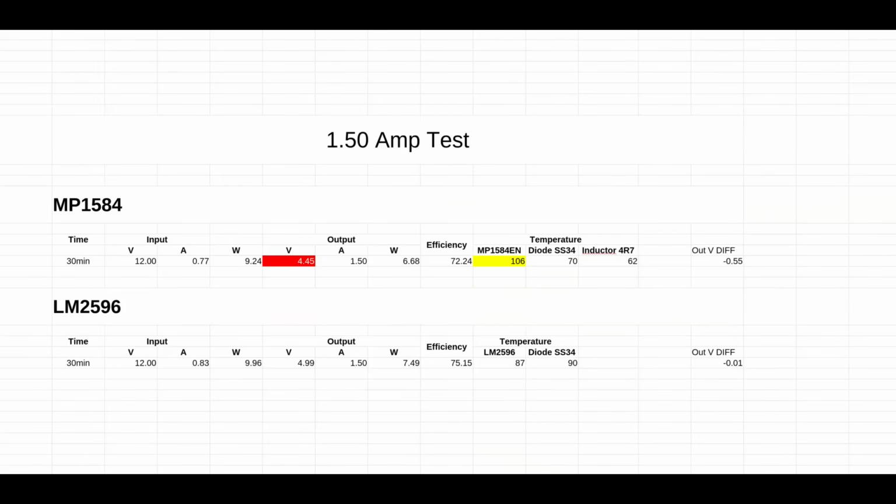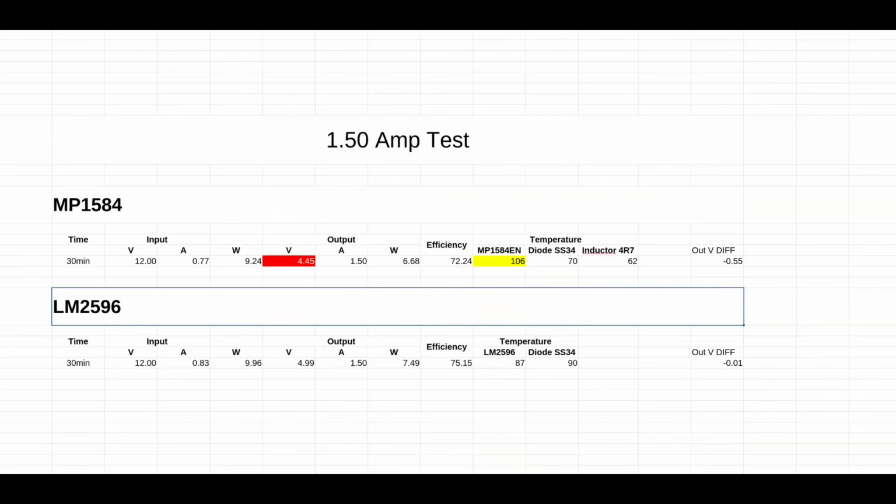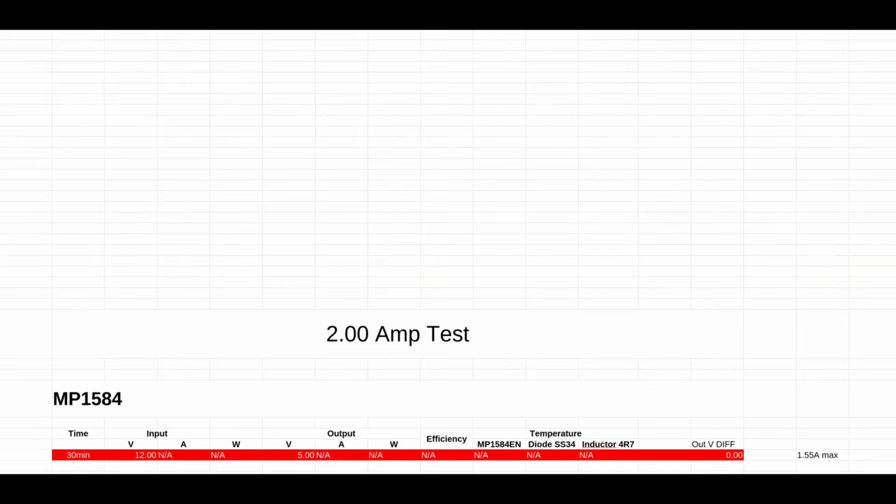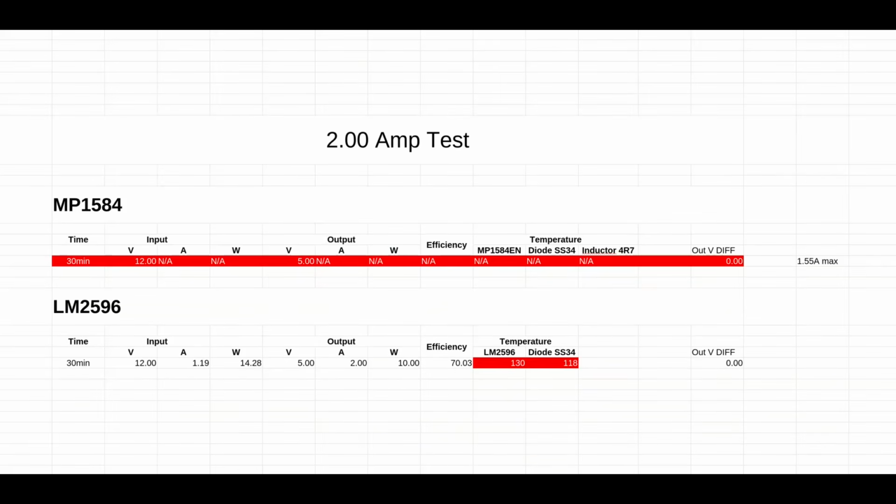On 1.5 amp, the LM2596 is the king. The temperatures are much lower and the voltage is much better. Then I go for 2 amps. As you've seen before, we can't pull 2 amps from this. It's 1.55 amp max, so I would say 1.5 amp maximum.